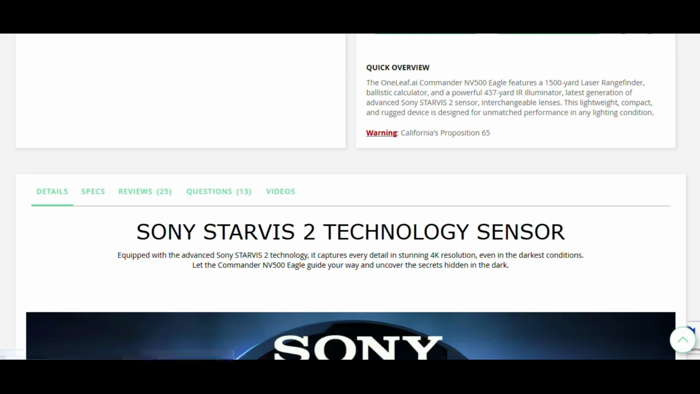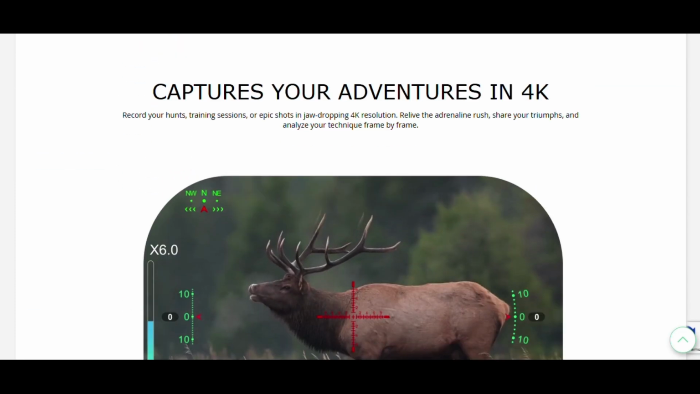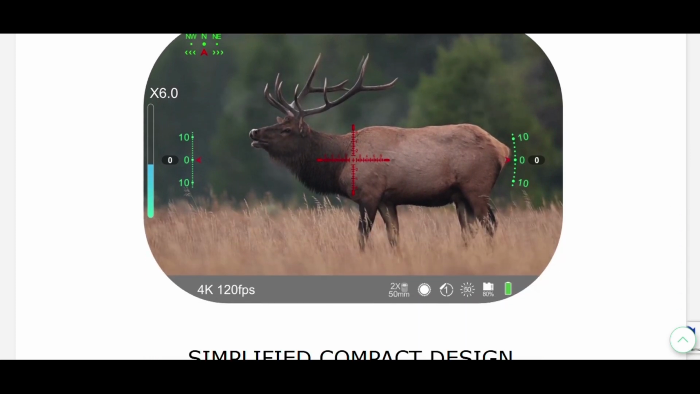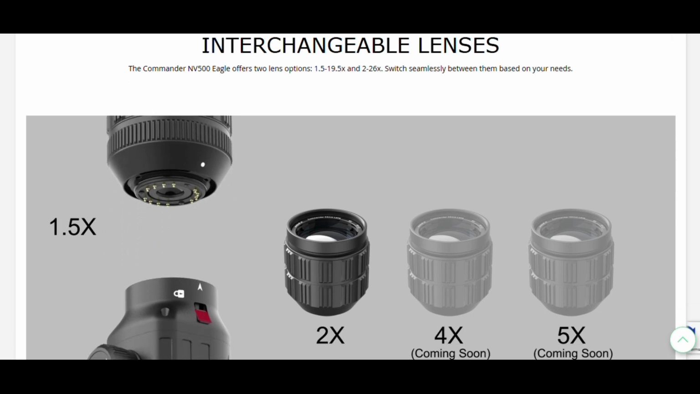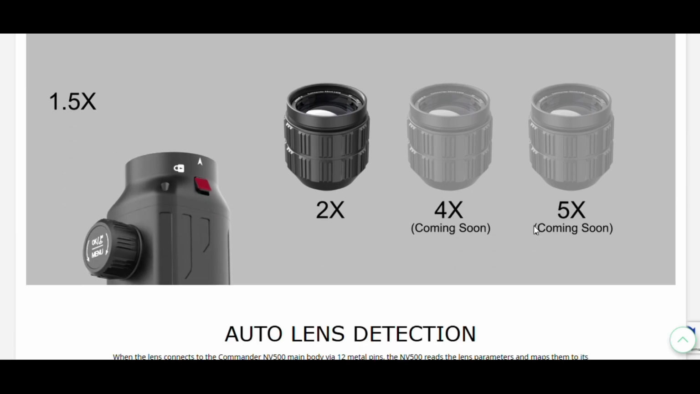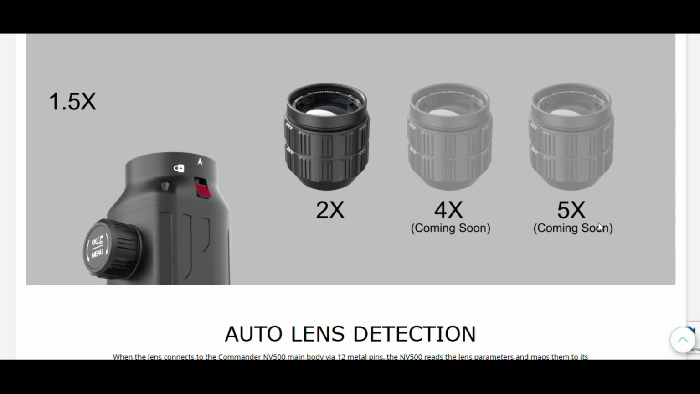As I mentioned, this has that Sony Starvis 2 technology, 4K video capture. They did note here that there's a 4x and a 5x lens coming, so you can really upgrade to these.